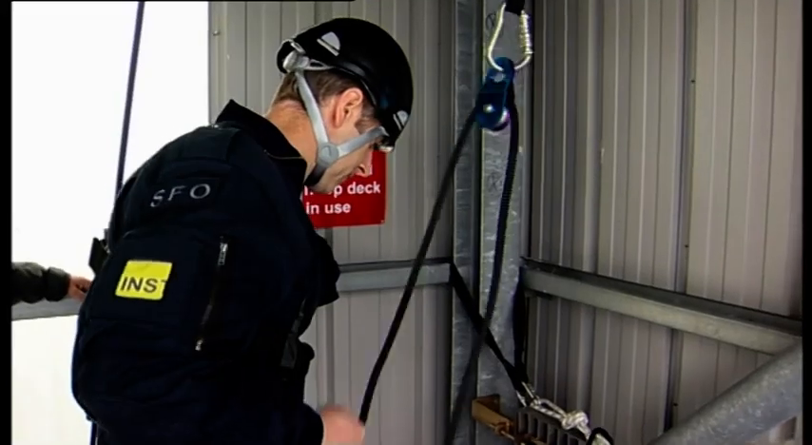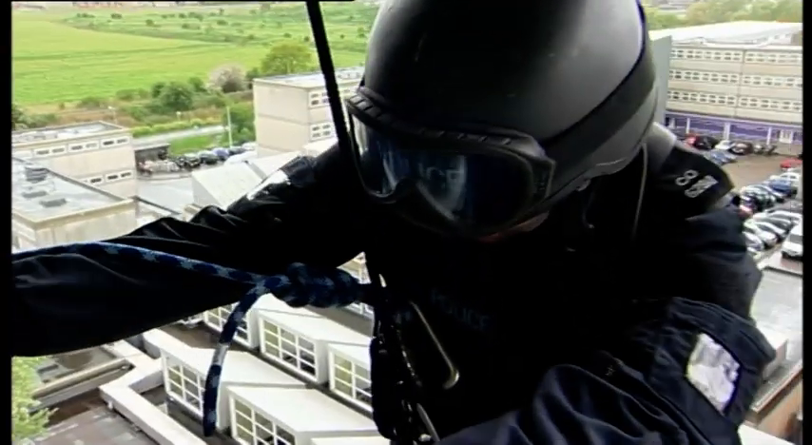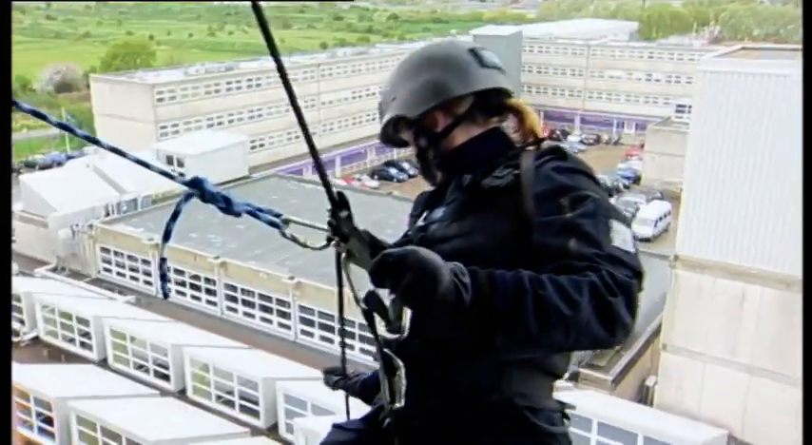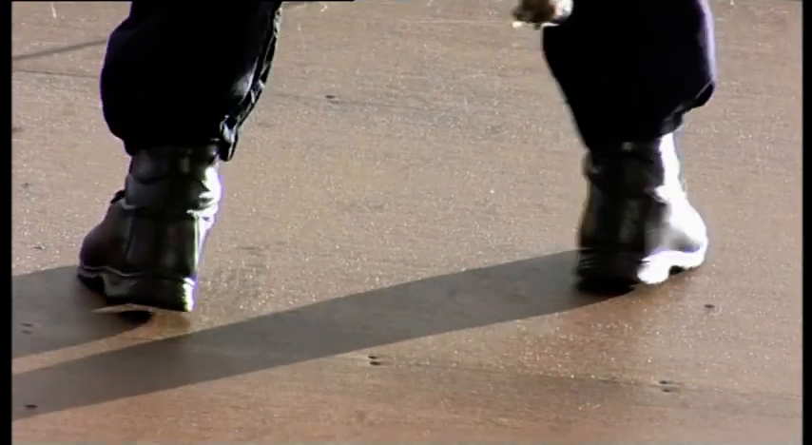Blue is one of only 6 police dogs in the whole of Britain who are able to abseil. He's a firearms support dog and works with the Met's top gun squad. Today, they're after an armed man hiding in a room 100 feet below.